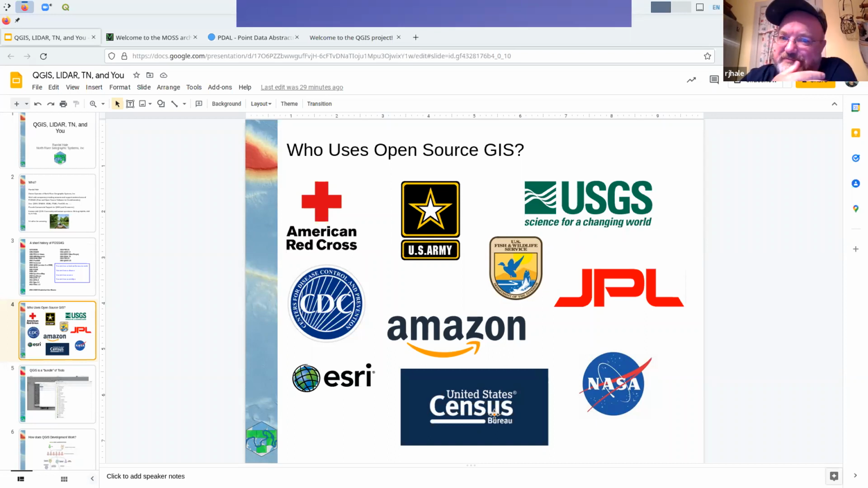So a lot of people use it. U.S. Fish and Wildlife, military, ESRI uses open source. They contribute to the development. They may not want you to know it, but you're using it. You're using the raster components. GDAL is built into ArcPro and ArcMap. So, part of that's happening.